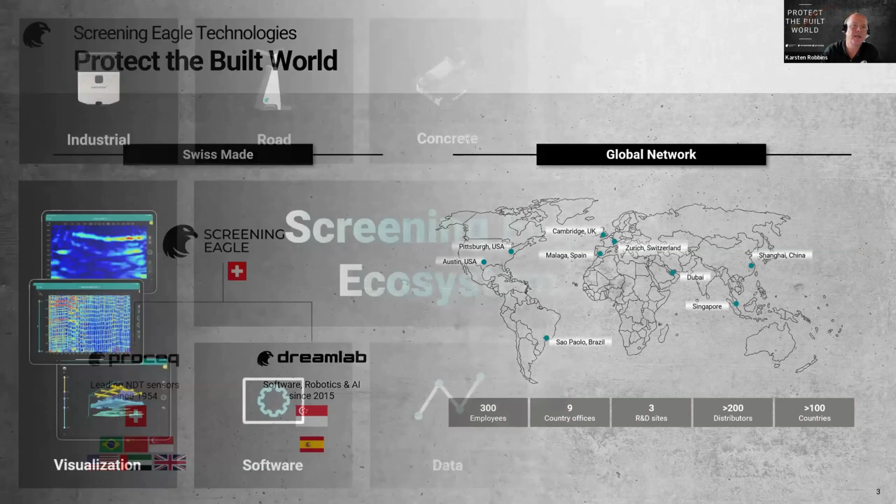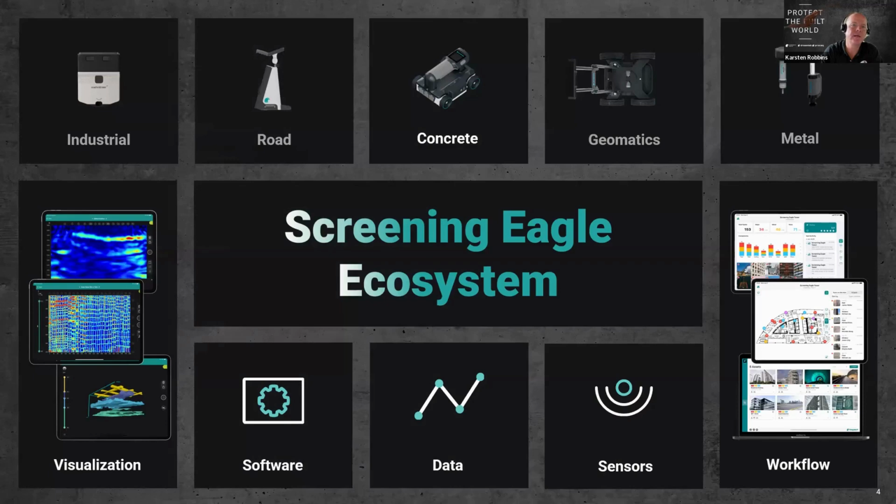Now, the Screening Eagle ecosystem is comprised, in part, of sensor tools. So sensors in the industrial space and the road space with our Zentner line, concrete, which we're going to be talking about with the GP line, and others are geomatics or subsurface mapping tools and so forth. And the ecosystem is really underpinned by a strong software component.